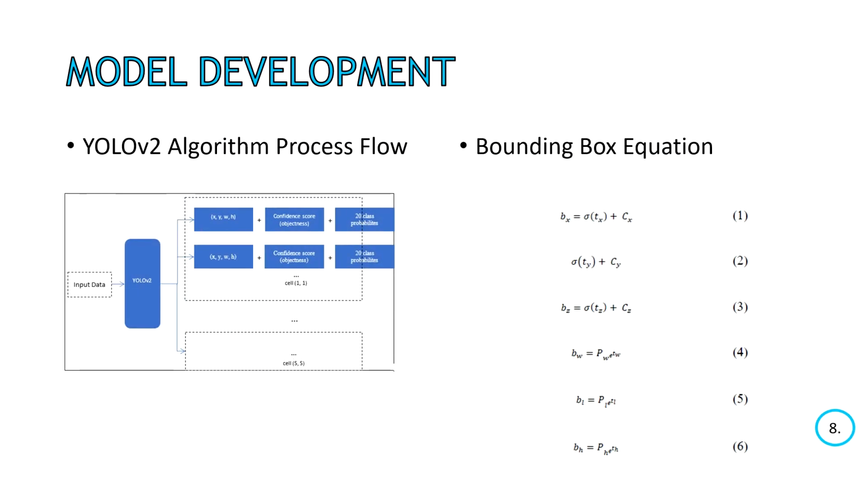After the data is ready to use, we go to the model development. First, we use Robot Operating System (ROS) to map the data because ROS is a flexible framework for programming a robot that contains a variety of tools, libraries, and conventions that help to simplify the task of creating complex and robust robot behavior across a collection of robotic platforms. Then we apply the YOLO V2 algorithm to the data.